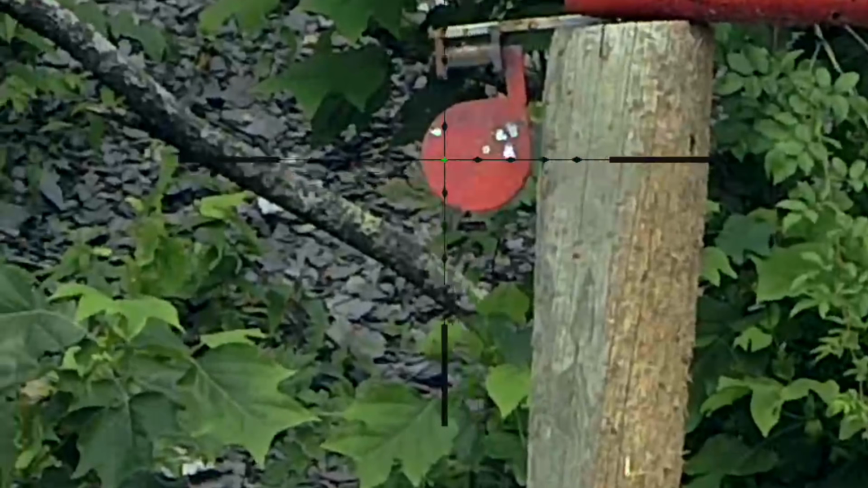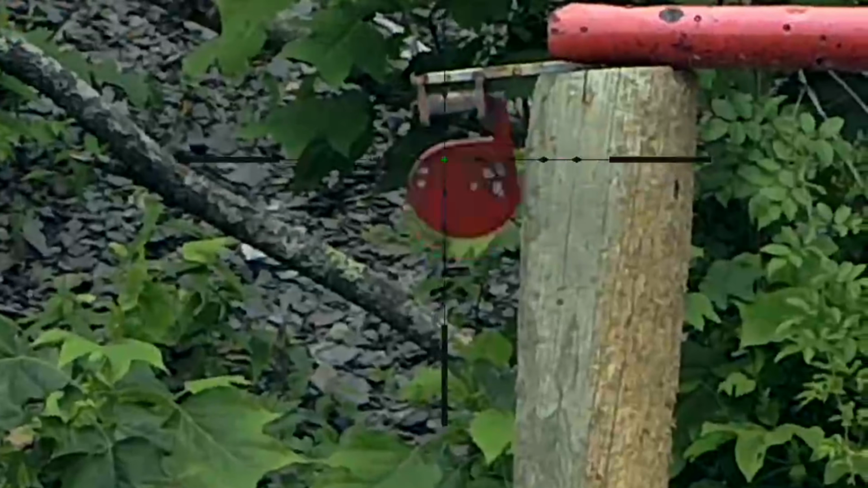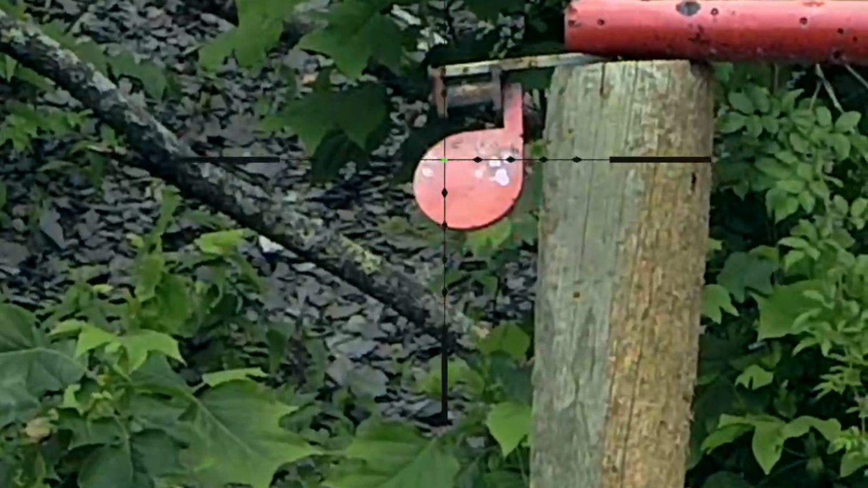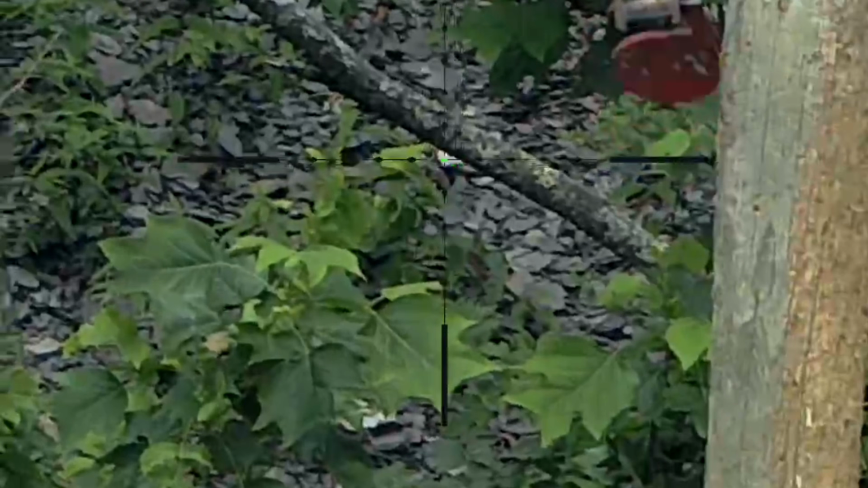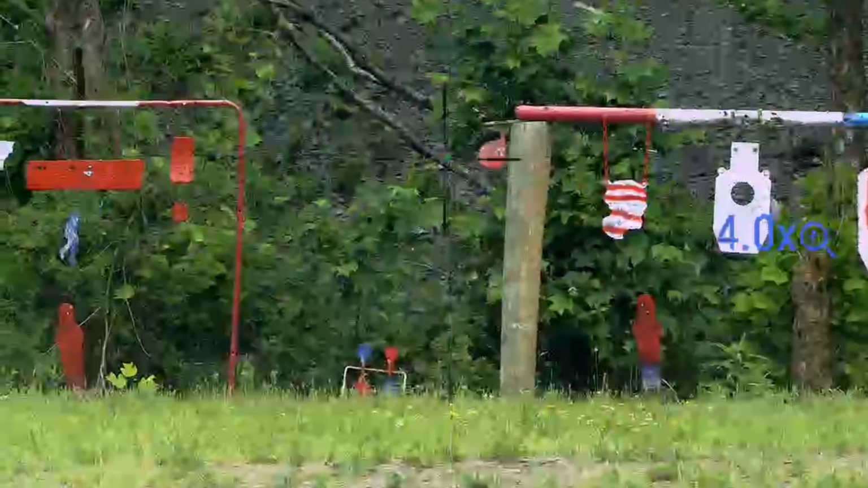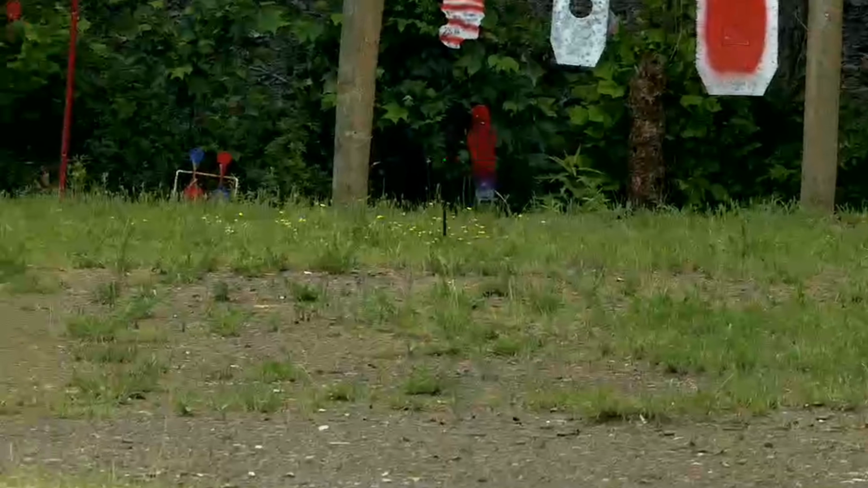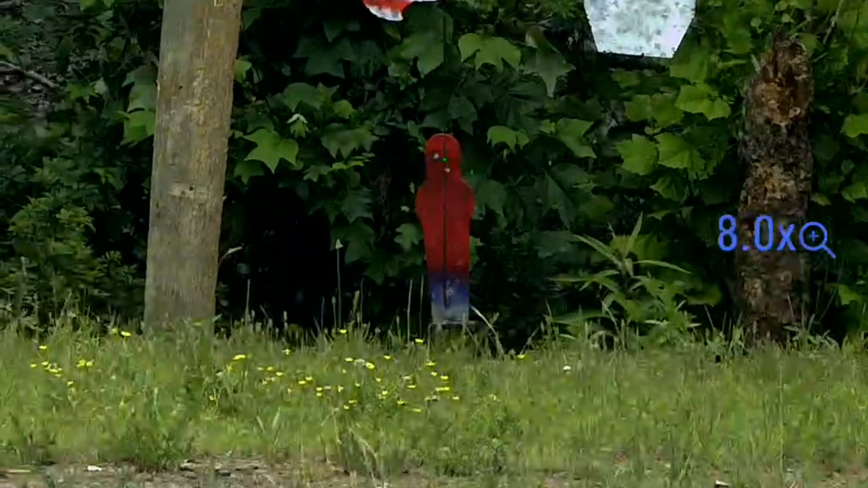Right off the edge. Right, let's do some more of them hostage shots right there.